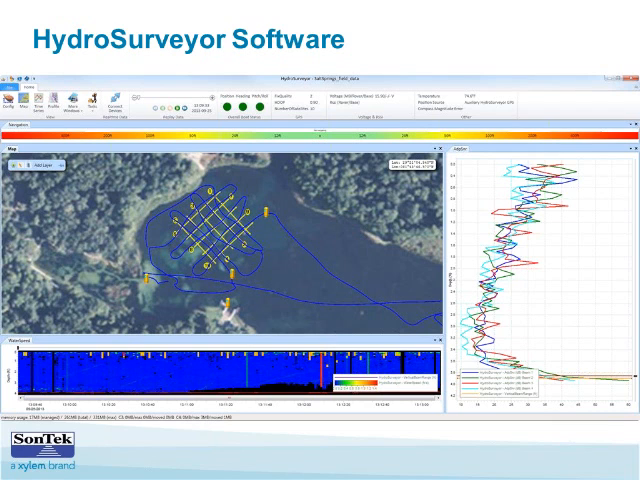Okay, let's see. This one came in that's somewhat related, so let's do that. What is the range of the base station? That depends on line of sight, but it gets up to about 2 kilometers from the base station to the PCM.